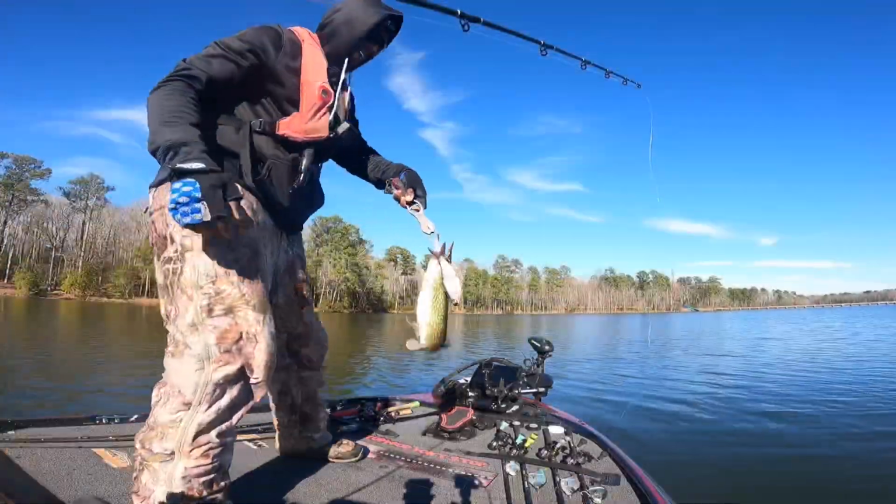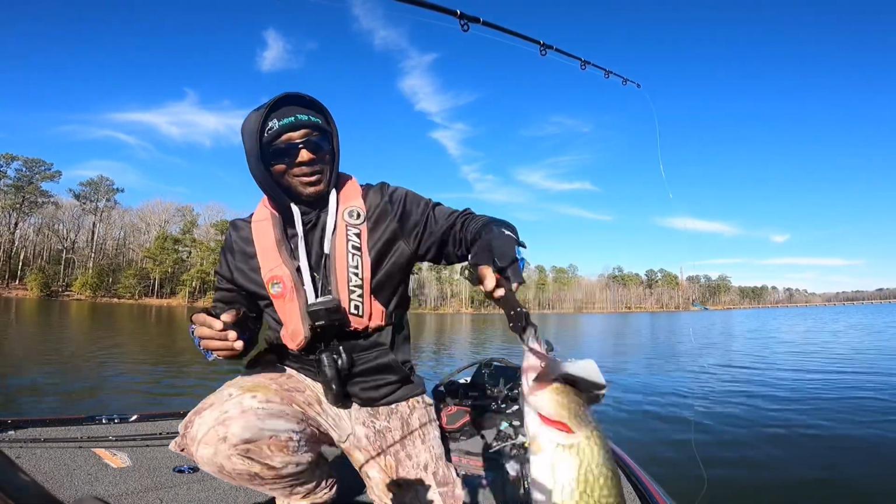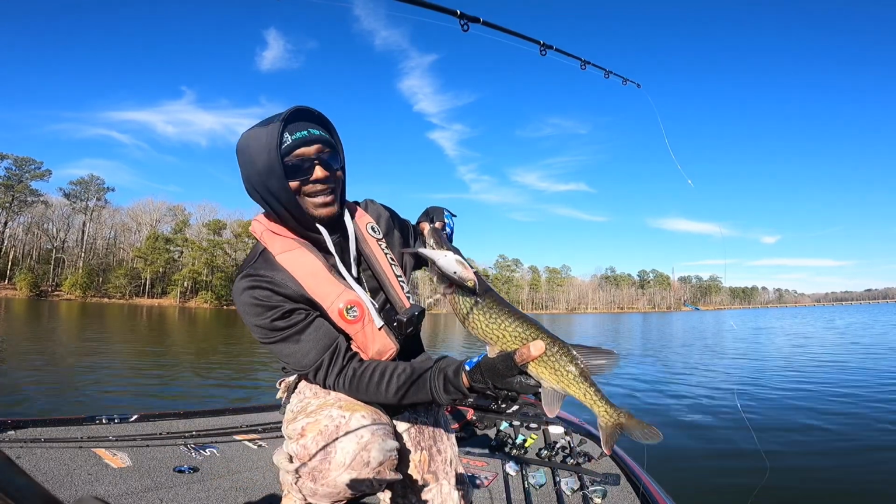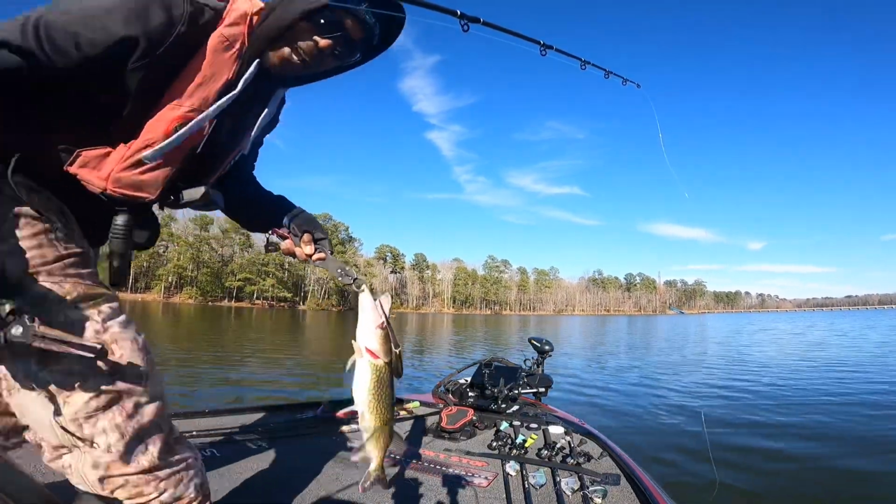That big swim bait bite ain't nothing like it, guys. I don't care if you're catching chain pickerel or whatnot. He hit that golden bell. Oh my God, that golden bell baits. So that's a golden bell bleeding shad. That's been the flavor out here for the big swim baits. That's money, guys. I think I got it from Modern Outdoor Tackle.